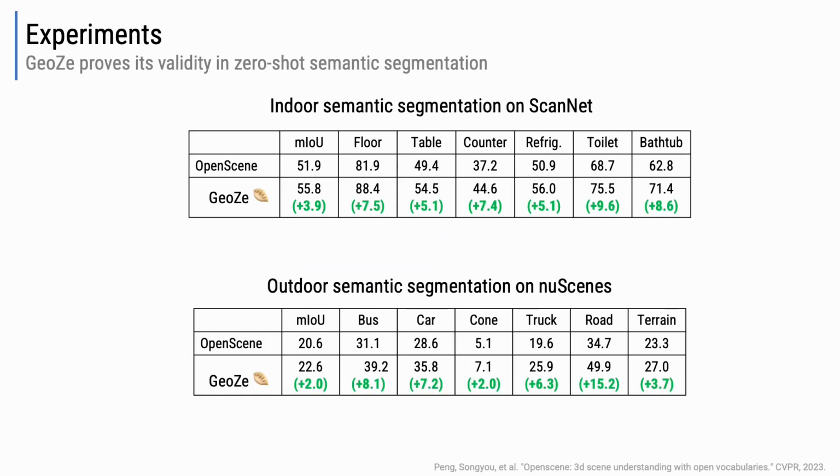Moreover, Jiaozi also scores the new state-of-the-art performance on both indoor and outdoor semantic scene segmentation tasks on ScanNet and nuScenes. The segmented regions are more homogeneous with reduced noise, particularly at the point cloud boundaries.